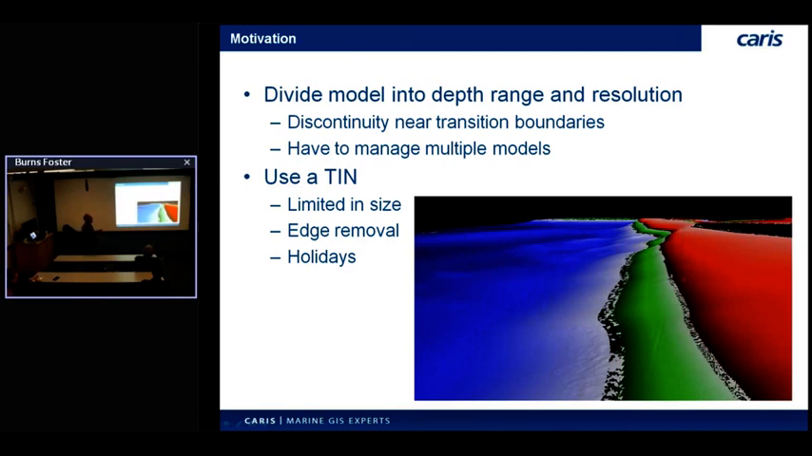Another option would be using a TIN, triangular irregular network, which tends to work pretty well, but with the way those get implemented, typically they're in memory only, so it's limited by the computer you're operating on. The TINs can only get so big before you run out of memory, and the whole thing falls over. So they're limited in size. Edge removal is also a problem. Delaunay triangulation, of course, is a standard technique with TINs, but you get that big convex hull around it, and long edges become a problem dealing with those.